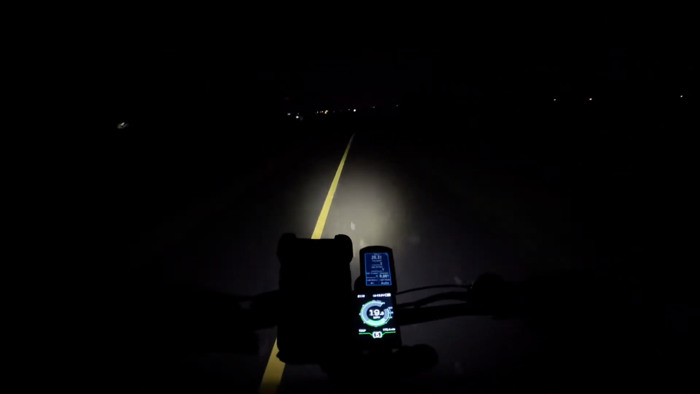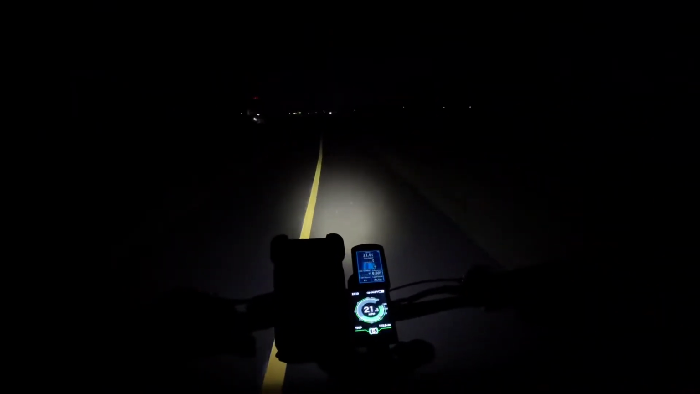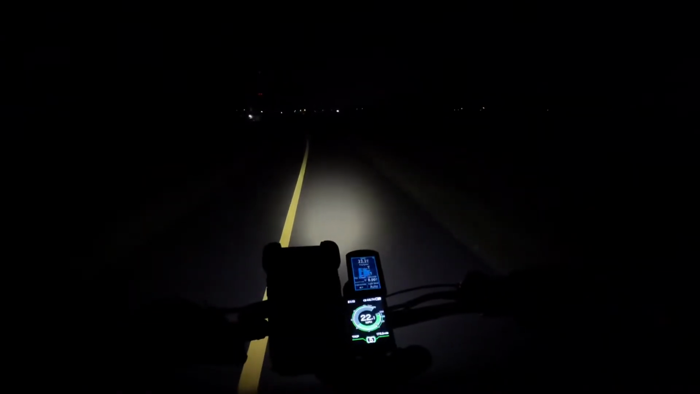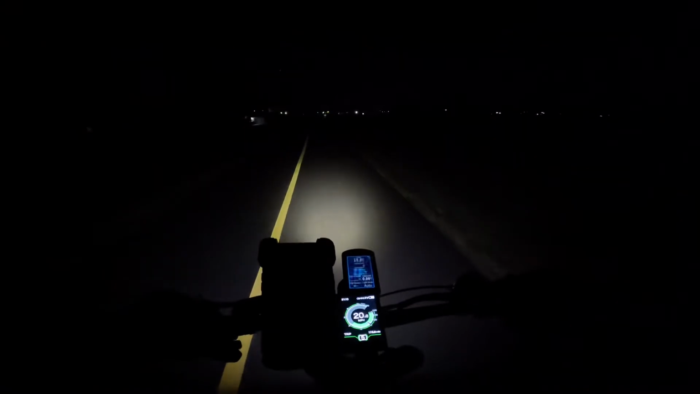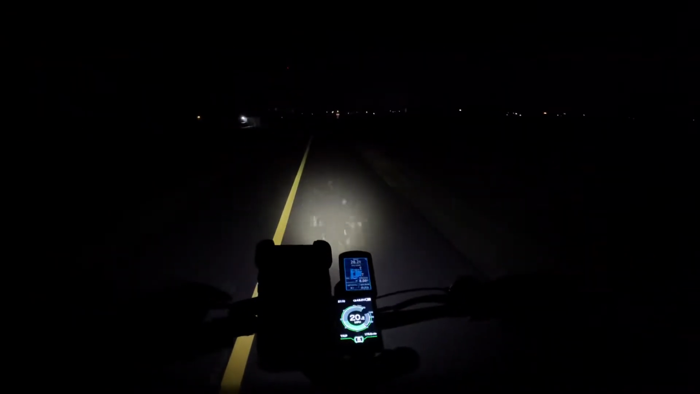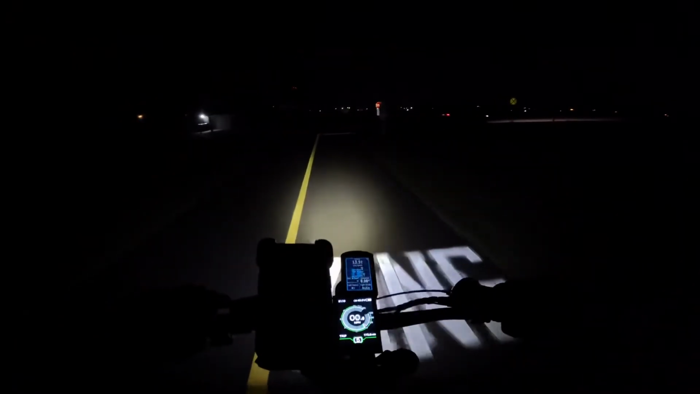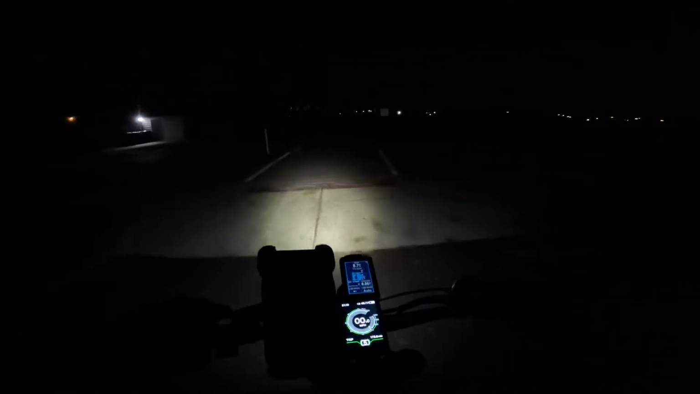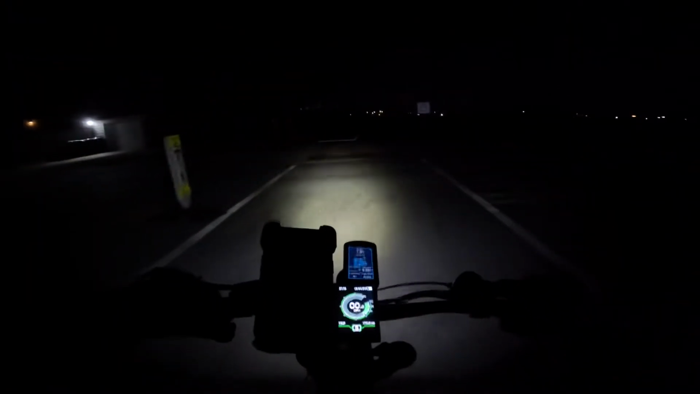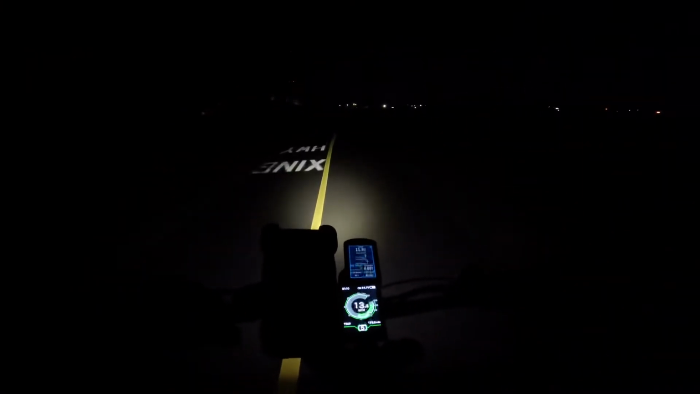Definitely way better than a hub drive cadence sensor, where it either gives the motor too little power or too much power. I really don't like that, because it doesn't feel like you're really doing any work, or it feels like you have to do too much work, like when you're going uphill, because it's not putting the proper power to it. That's one of the things I like about mid-drives pretty much.